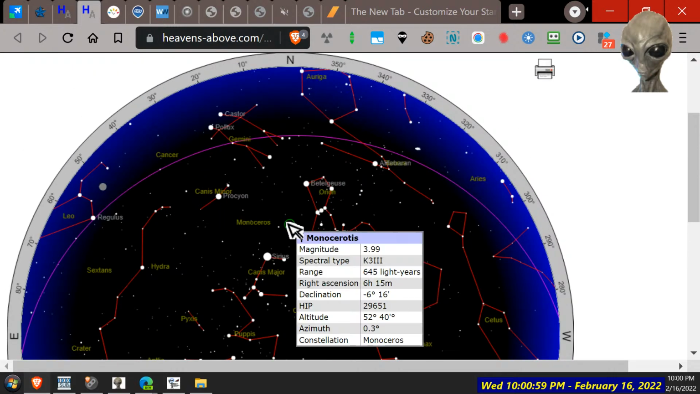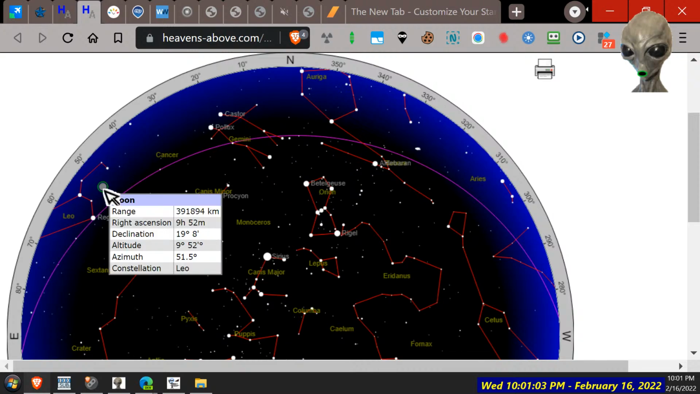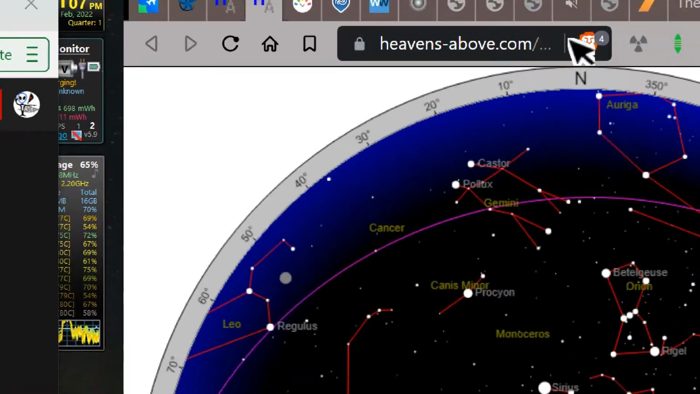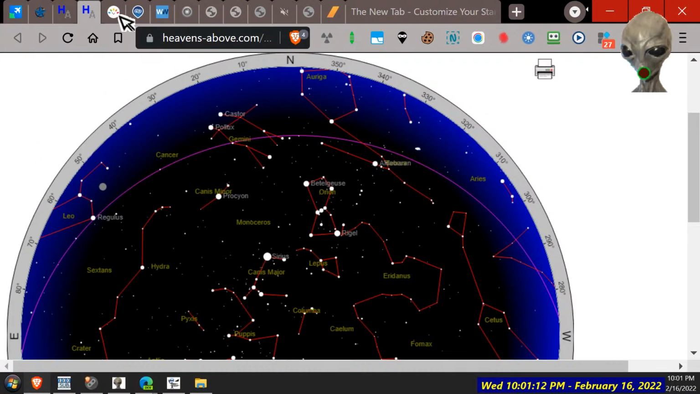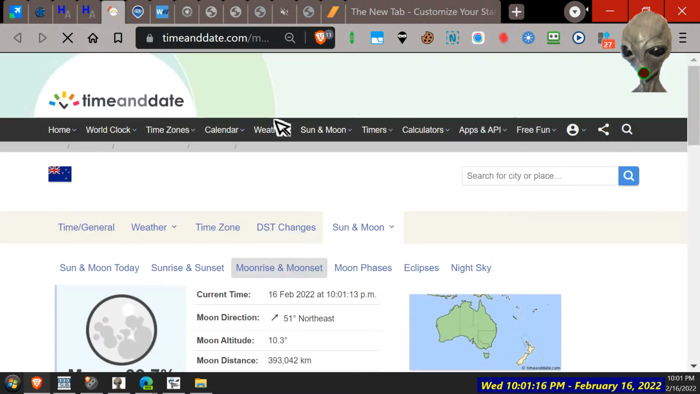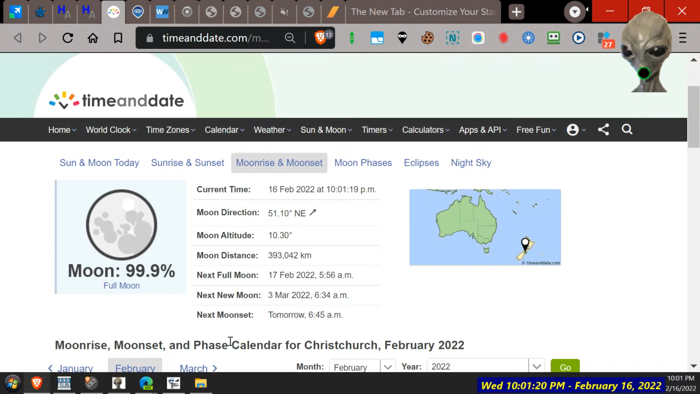Moon was up here somewhere. There it is. Very dim. It's not very bright today. So what was the percentage of the moon then? So on this one, yep, that should be full moon. 99% full moon.